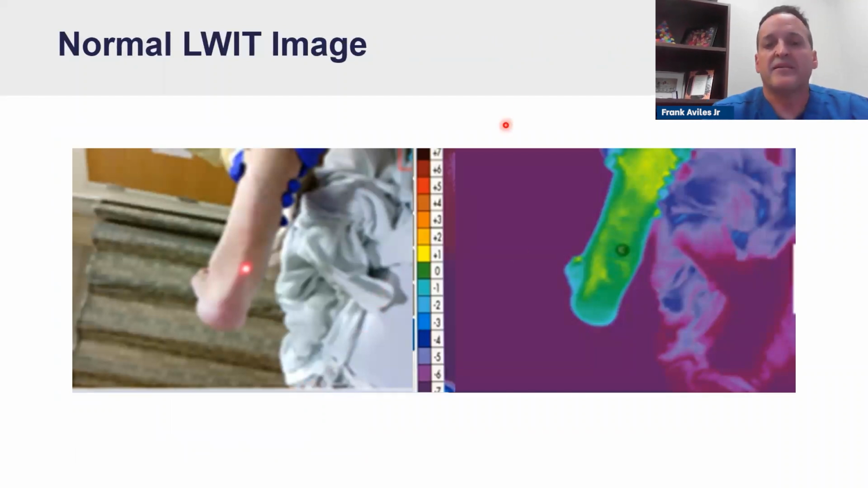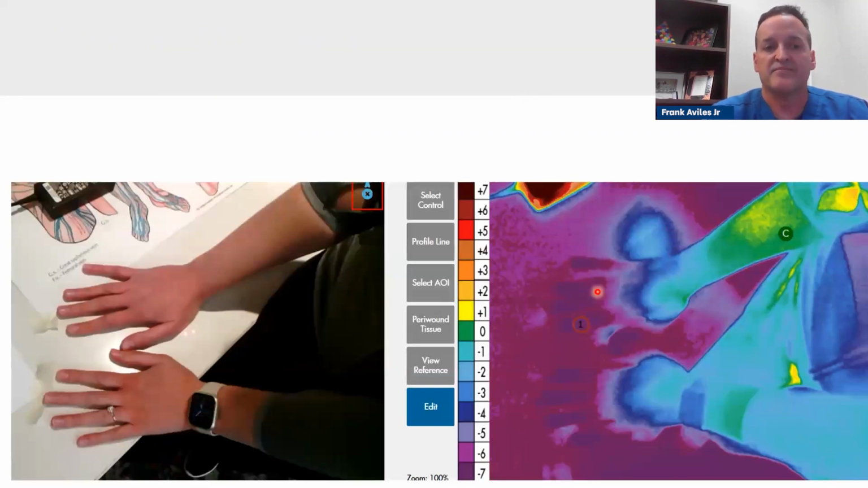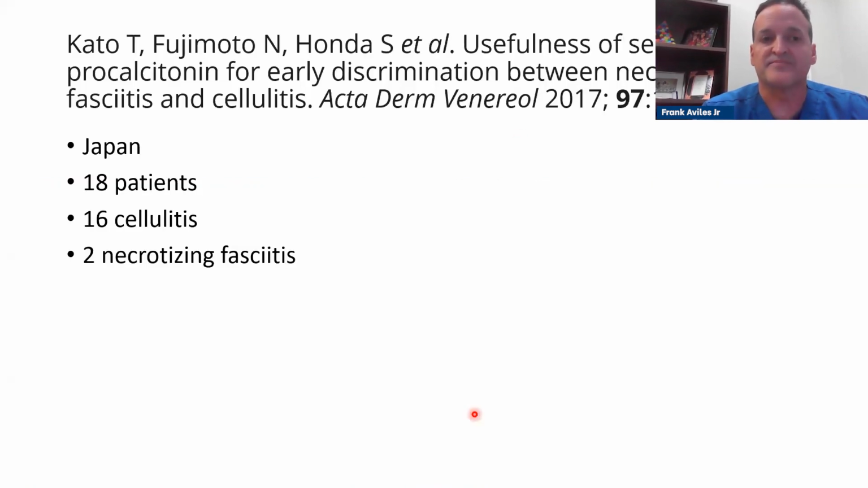With that being said, we discussed that yellow, blue, red, and actually green is normal, and that's what we're seeing. So now let's combine some of the studies out there with some of the work that I've done. When you look at this patient, it's kind of purple. This is -6, so they're showing a lot cooler. This is somebody who has Raynaud's, with very limited blood flow going to the fingers. So yes, I'm able to see a decrease in blood flow, just like this patient right here. This is pretty typical for patients with Raynaud's.